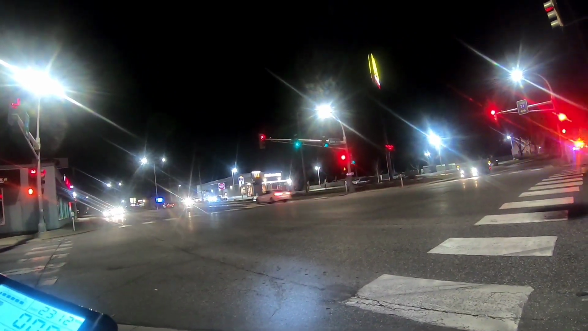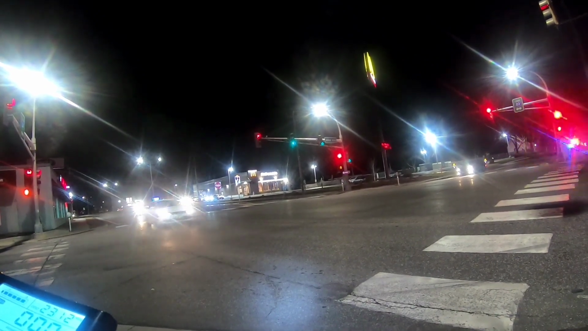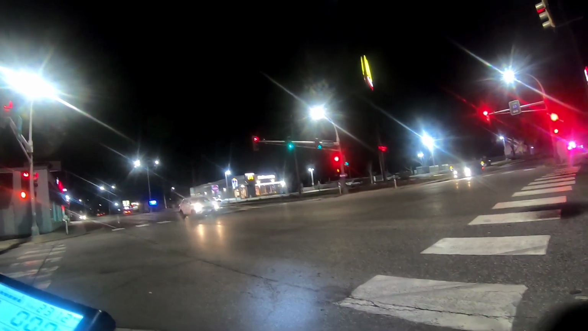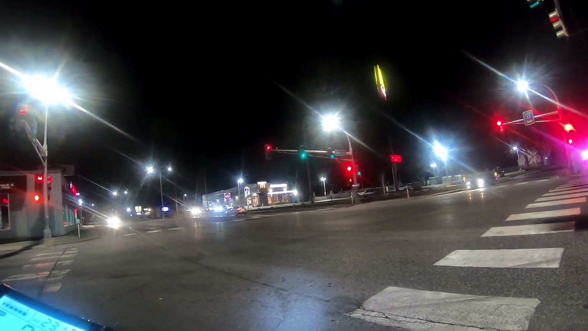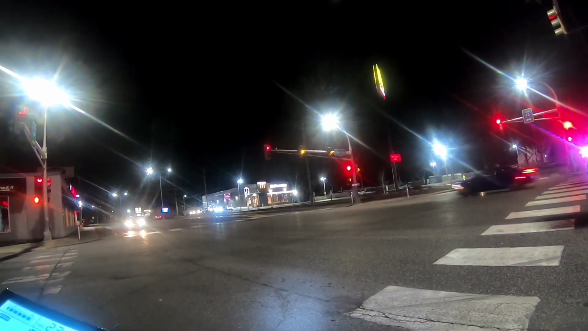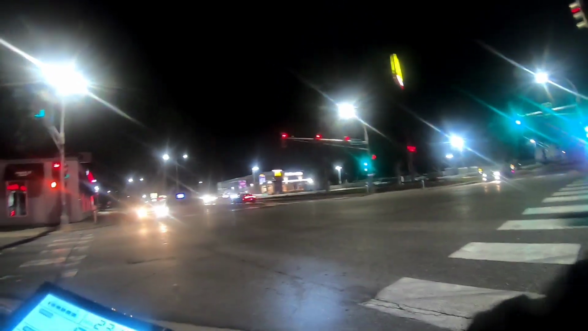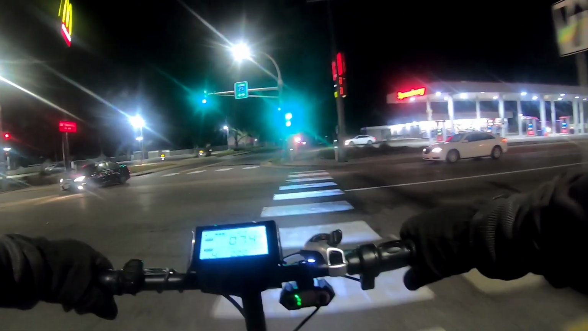Probably go down Division, but probably what I always do. Oh, I want this light to switch. Quick. Come on. There you go. Yeah, walk sign is on.